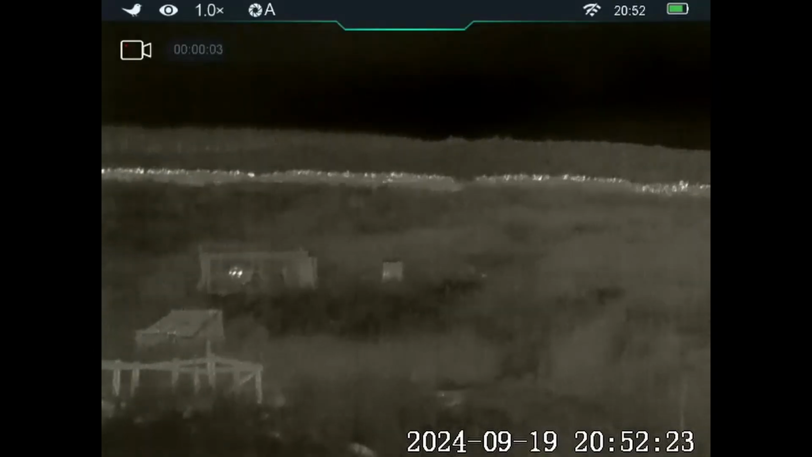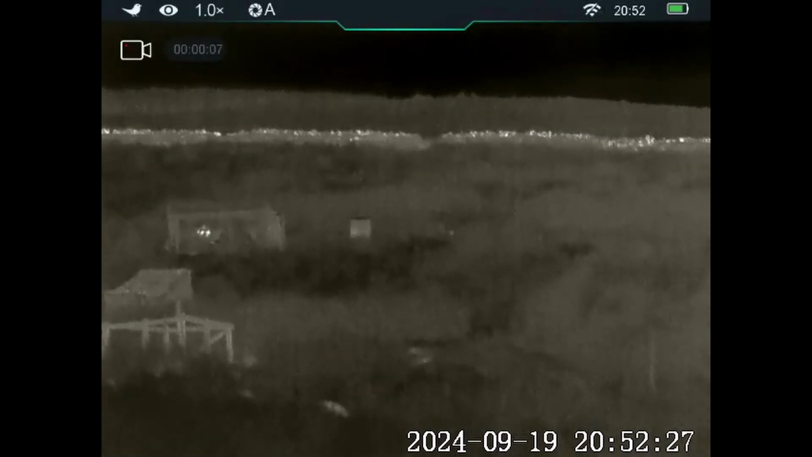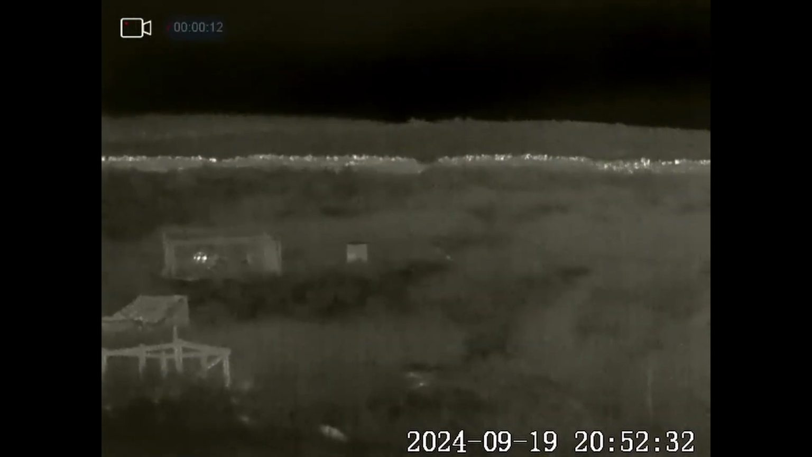I just looked to the left up by one of our other partridge pens, and you can see there's a slight heat signature just off to the right, nearly in the centre of the screen it was. I saw something come in there, so I'm going to switch over to the rifle.